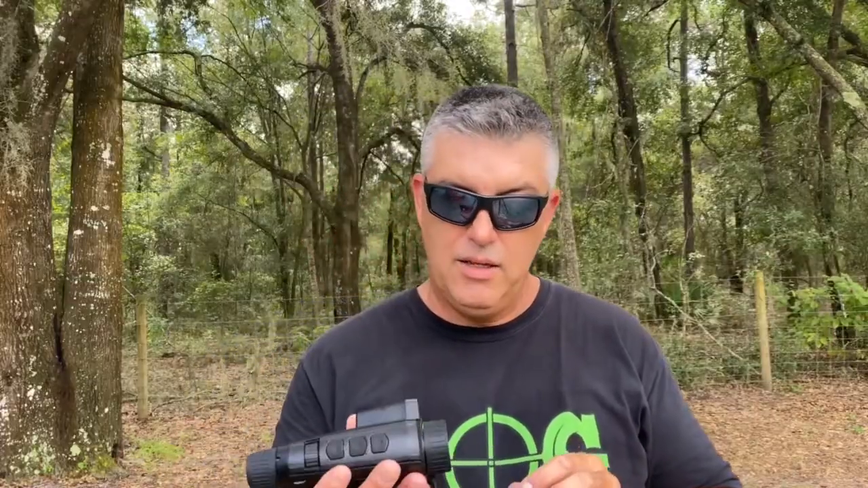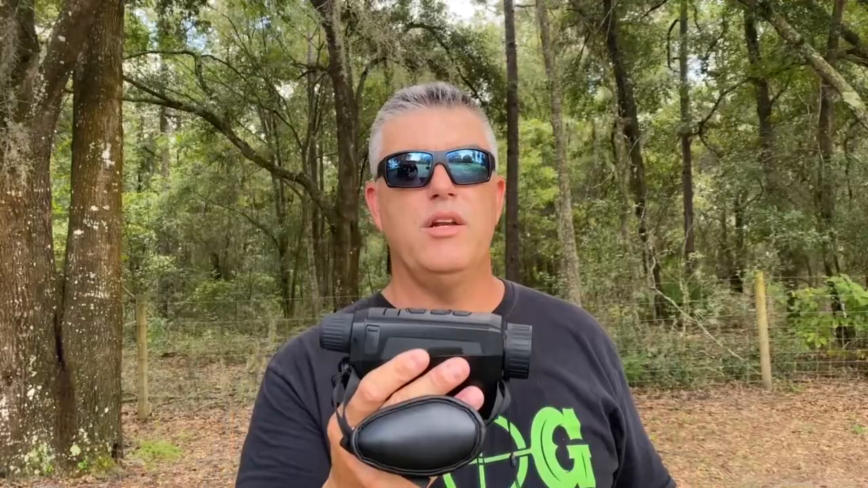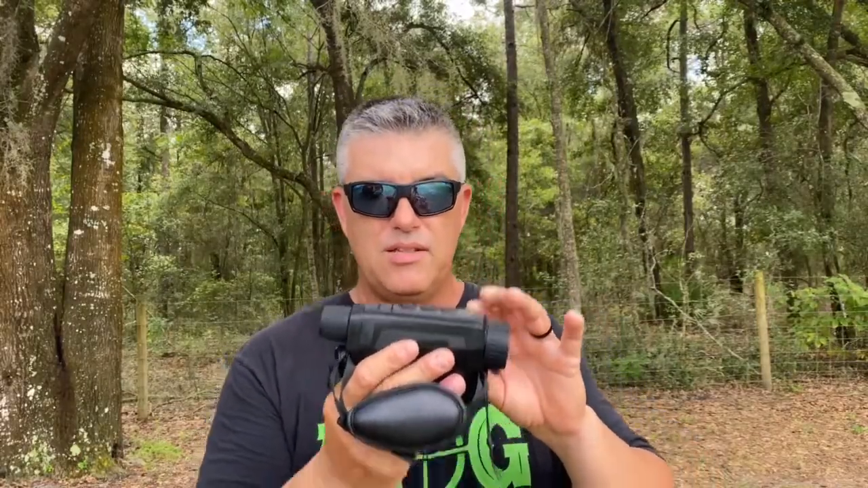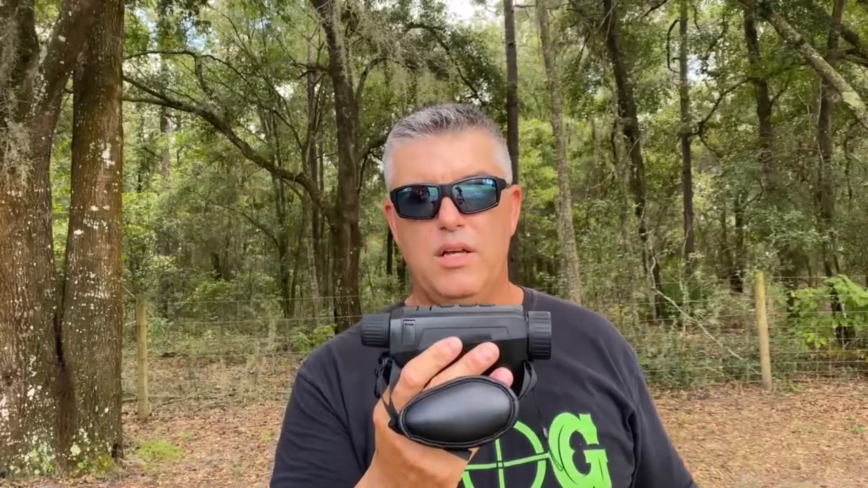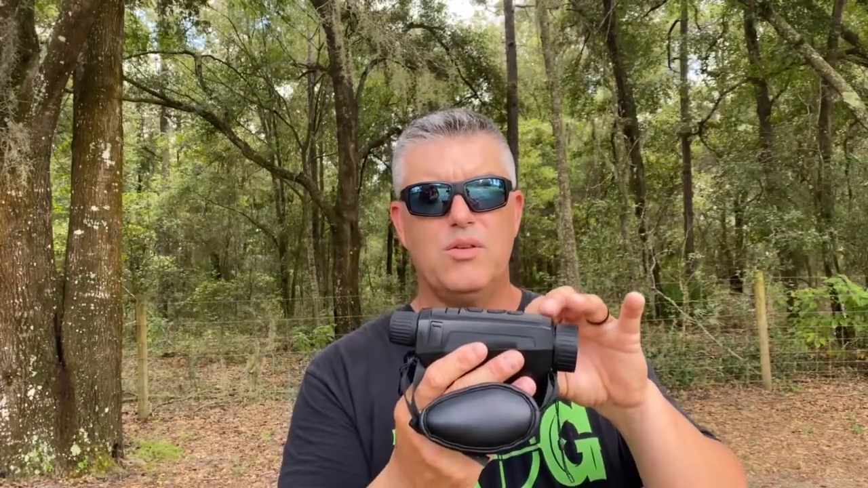It might be more of a gimmick though than anything, and to me, I don't even like the optical. I switched to thermal because thermal's way better, as far as when you're scanning and you're trying to pick up heat sources. So for me, it's more of a gimmick. I don't really like it, but it's on here, and for the money, this thing is cheaper than a regular monocular. What I mean is this has a 640 12 micron sensor in it, and it is, I believe, around 2,900.